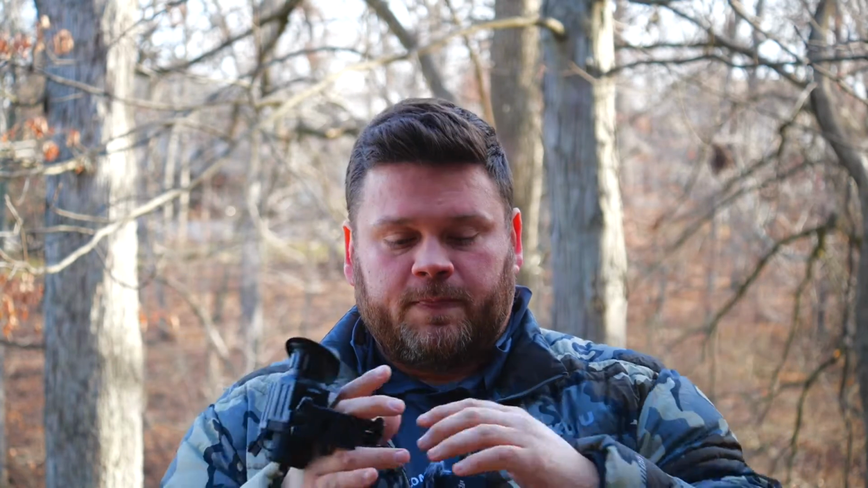Handhelds are great. Again, I've run the Pulsar binos. I've had those for a long time now. But again, it's kind of the same thing. It gets cumbersome, gets a little heavy, a little weighted, and you're trying to manage a lot of things. If you're running the call and you're running your rig and you got the binos up, it's just a lot of moving parts. So I moved to a helmet mounted setup for ease of use.